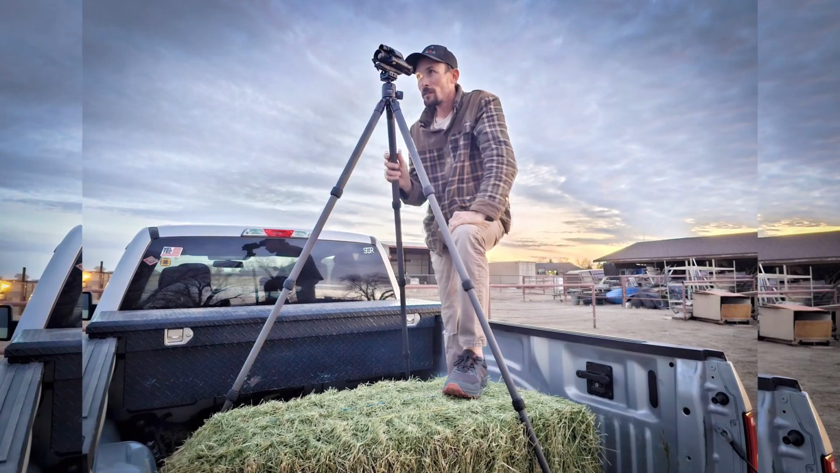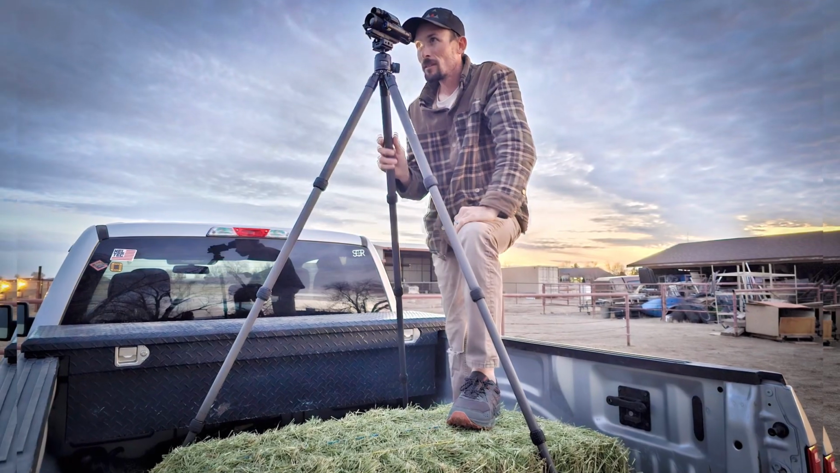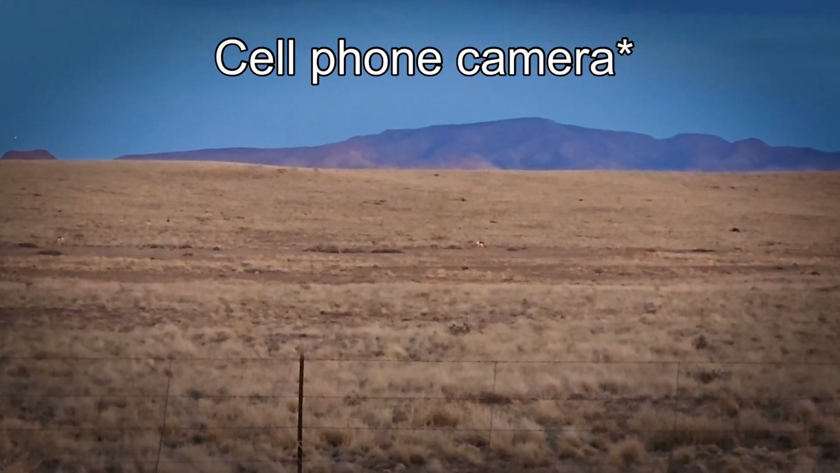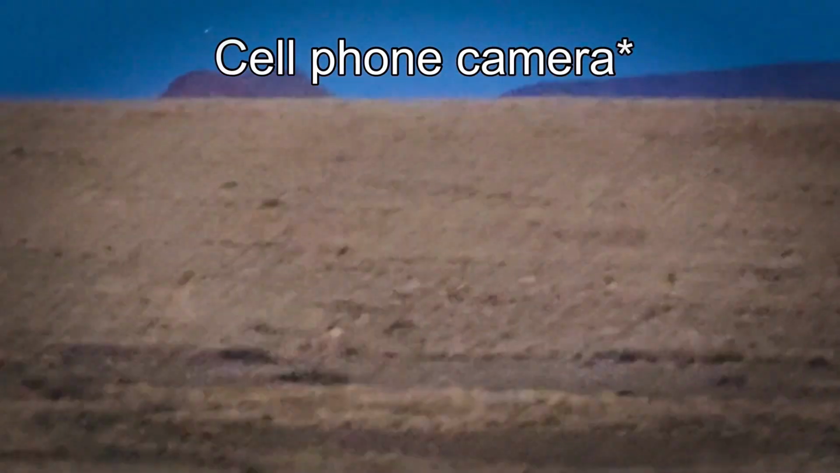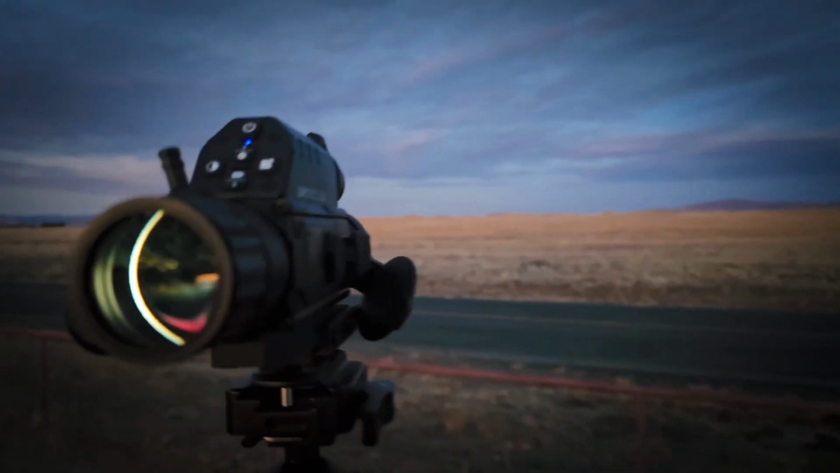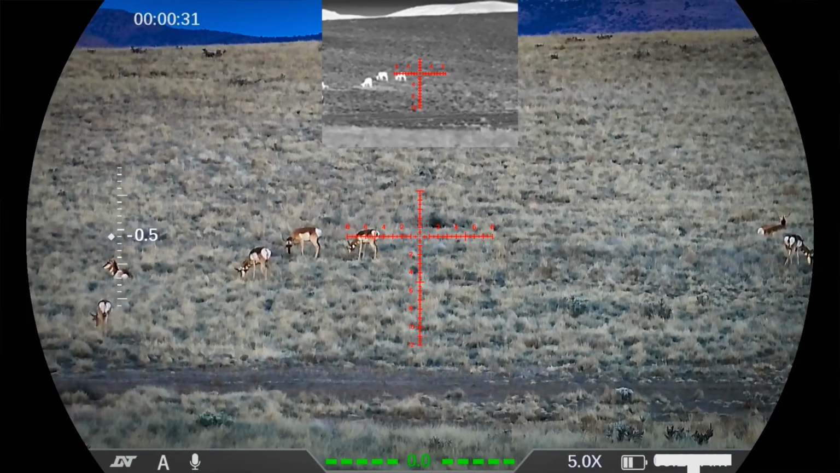I took it out the other night and was testing in very low light, at basically twilight, just a few minutes after sunset, what the scope was able to pick up versus what I could see with my naked eye, and then what I could get on another camera like my cell phone camera. And hands down, the DNT optic in its twilight setting was gathering an impressive amount more light than even I could see with just my naked eye.